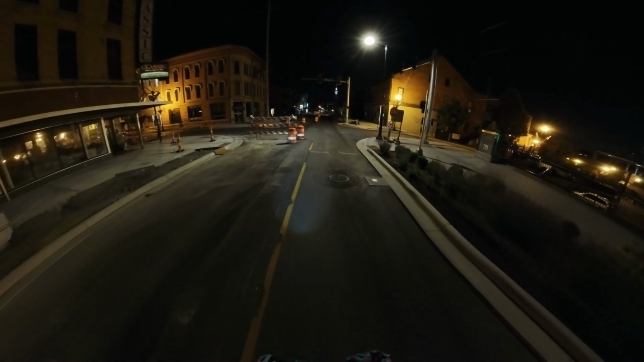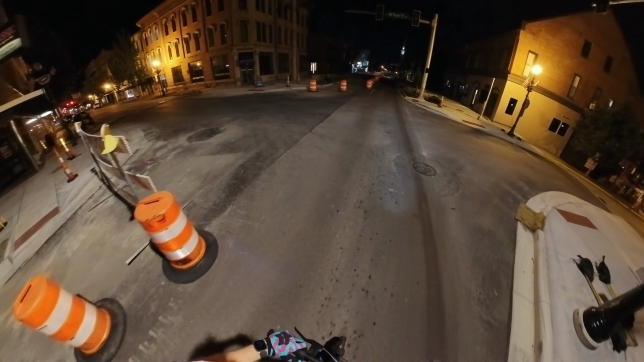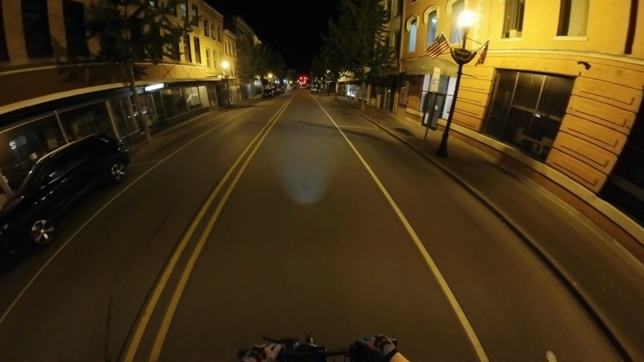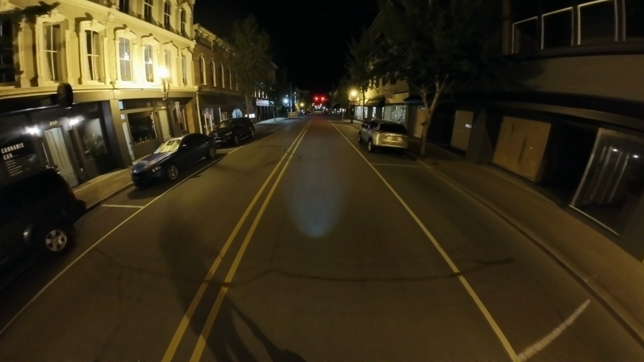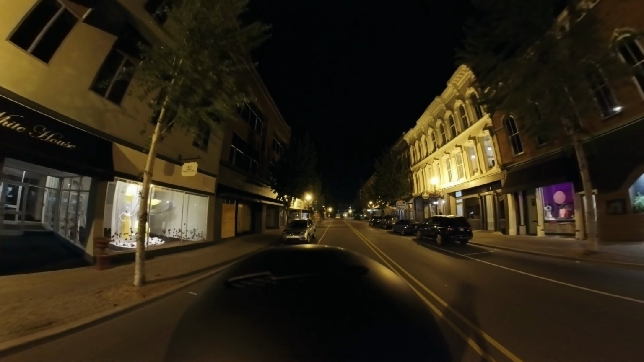This area has kind of been built up over the years compared to what it used to be. We'll go this way. And this scooter has turn signals, which is useful for a safety feature. There are a ton of red lights here, though, that make this difficult to go very far.